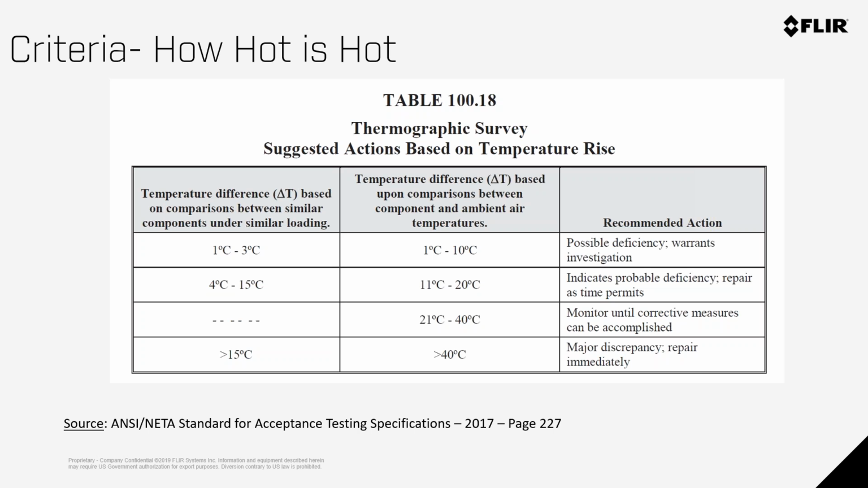These problems don't go away. They just don't get better over time. So what this chart is telling you is over time, this problem will get worse. It is up to you as the decision maker how long you can run before failure. This chart gives you the ability to kind of window into that decision making. And I find many utilities use something very similar to this as a precautionary gauge on what they should do. So in certain cases, when they get a 15° C rise over similar, they are not going to wait any longer. They are going to take that out of service as soon as possible.